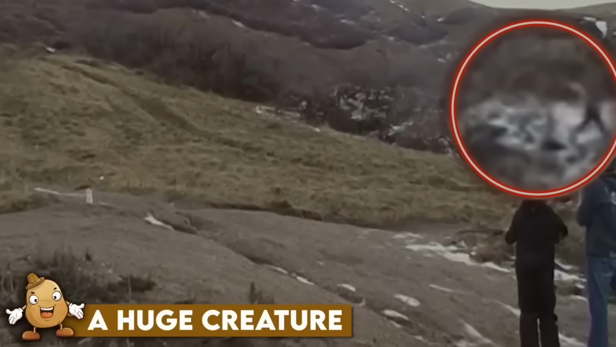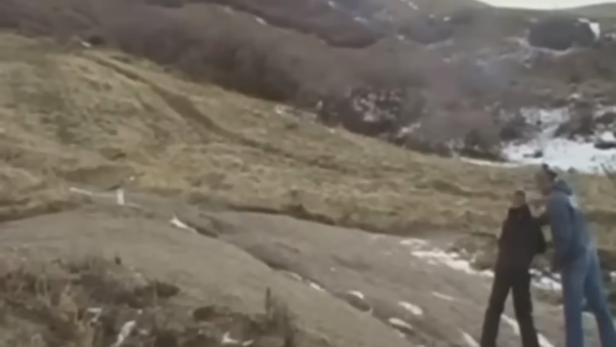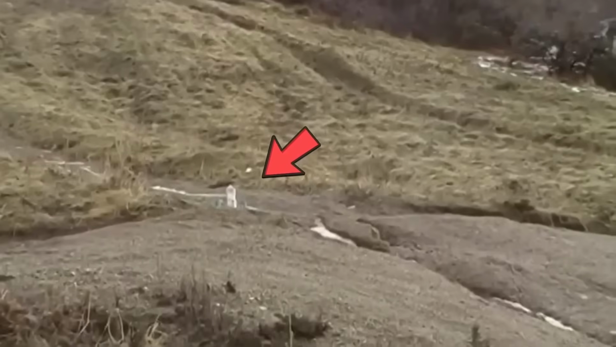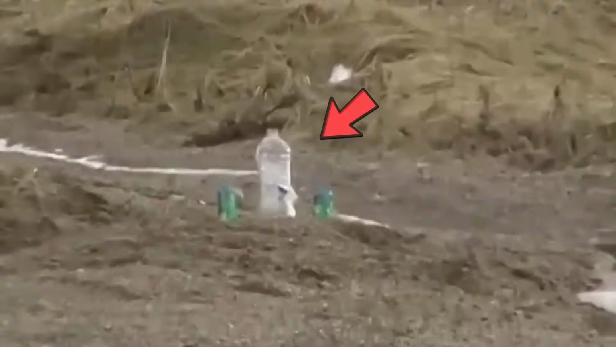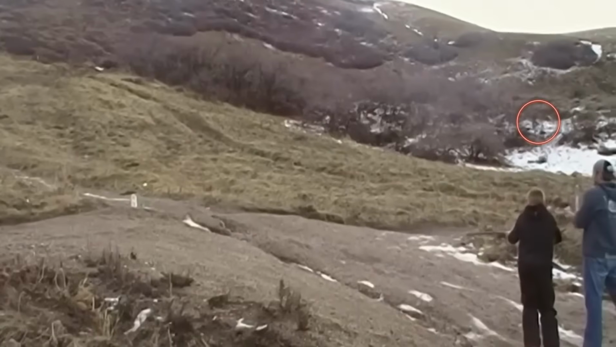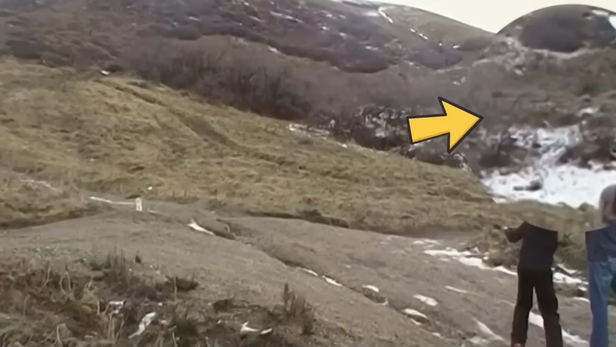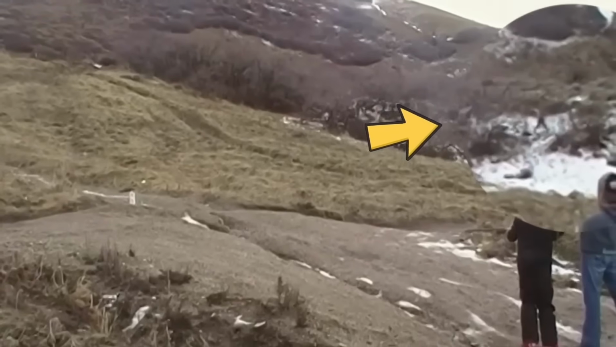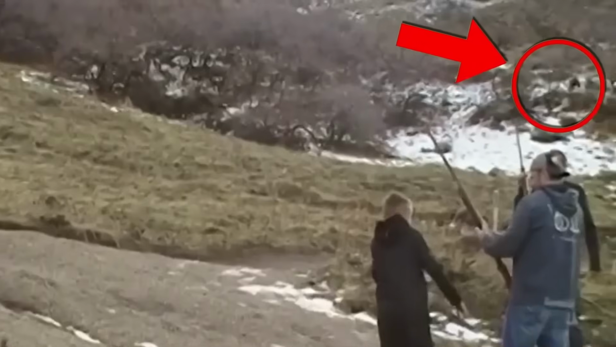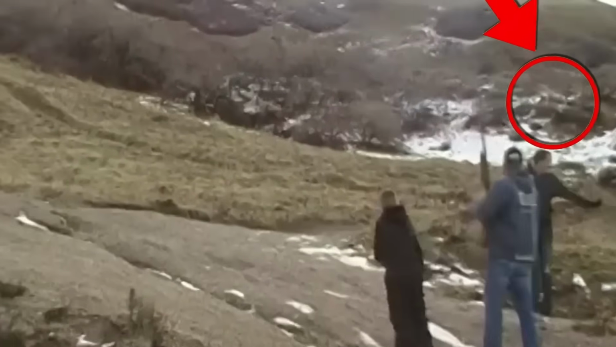A huge creature. In February of 2011, a family went out for some target practice in a field. The father set up some cans and bottles as targets, showing his son how to aim the rifle. However, things got strange when the father noticed a figure running in the top right of the screen. In the last frames of the video, the figure is seen crouching on all fours on some rocks. Some viewers have speculated that it could be a Sasquatch or a Dogman, while others believe it could be something else entirely. What do you guys think?